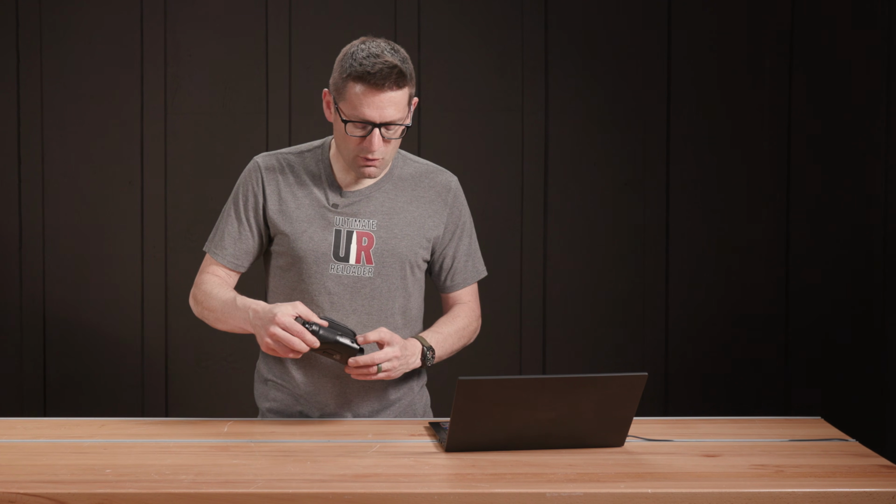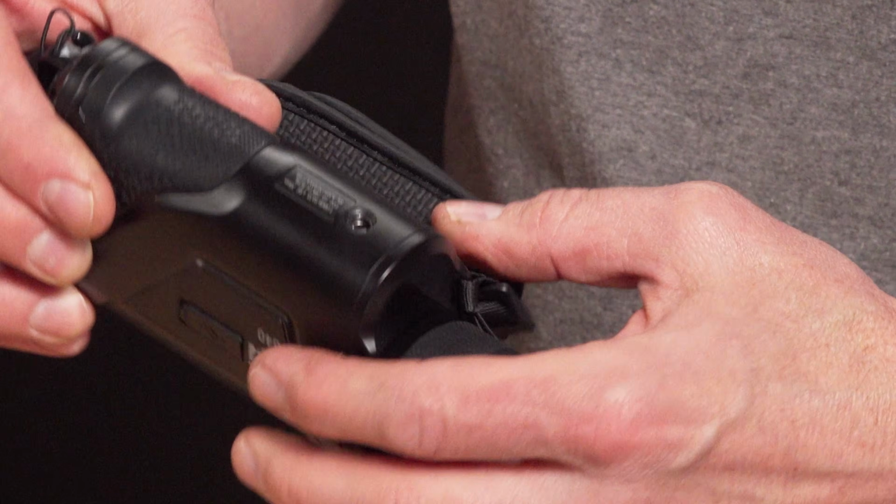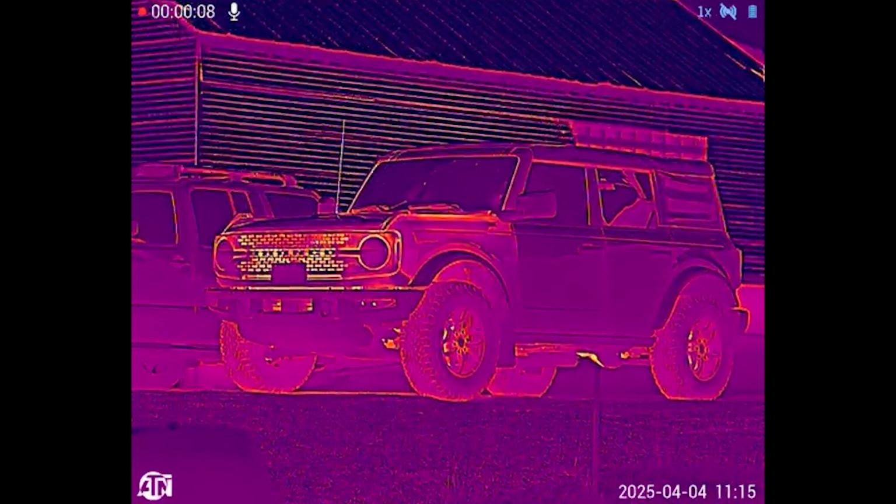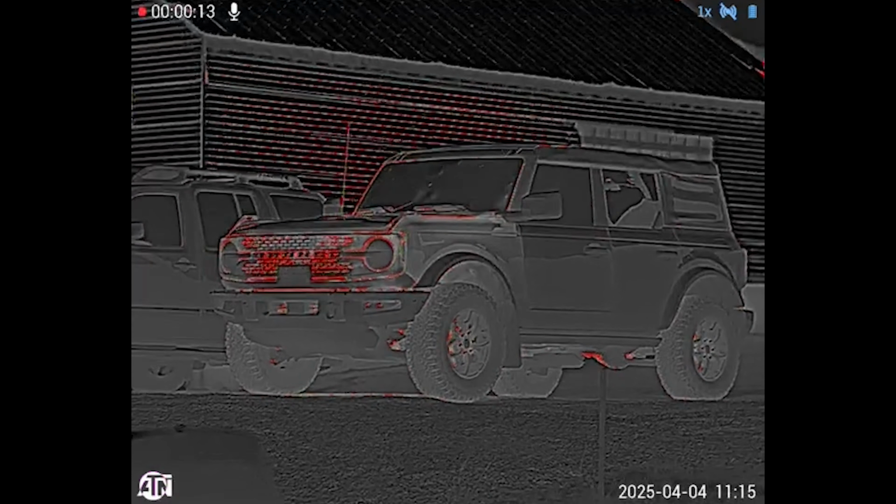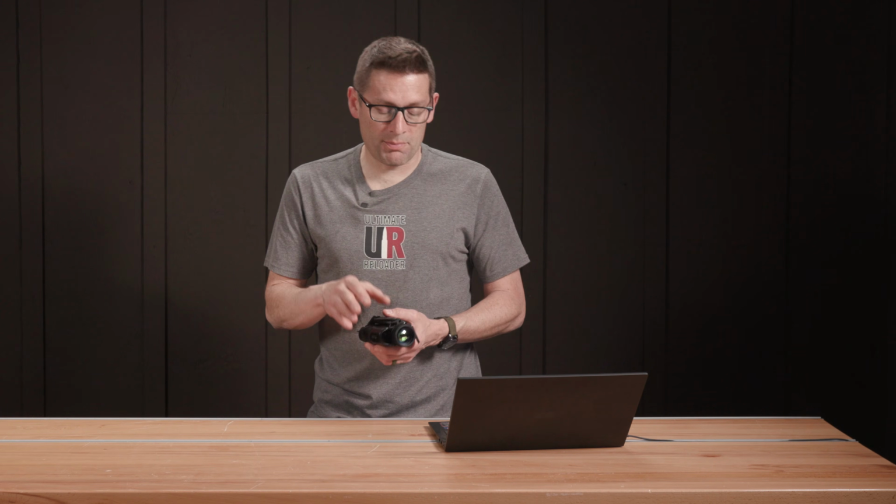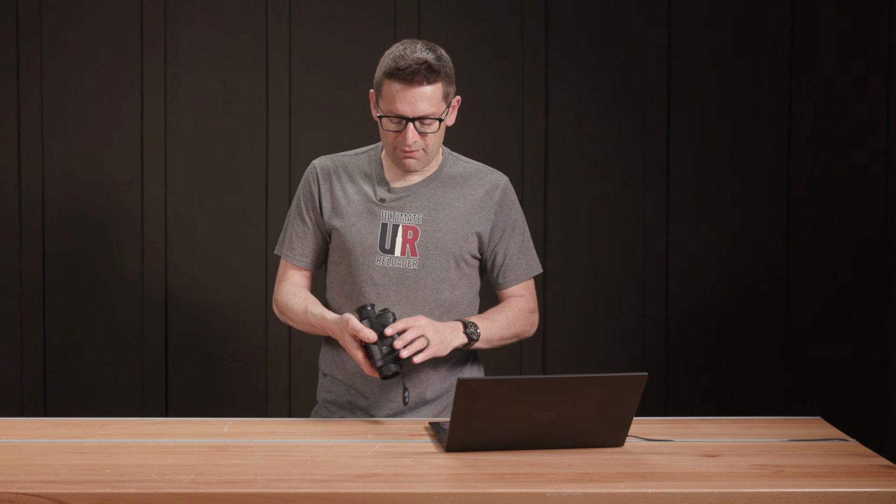We've got a 1/4-20 jack on the bottom so that this can be used with the tripod. We didn't use it with a tripod. If you want really, really good, clean, stable footage that you're going to record internally, you know, photos or video, then that would be recommended. Or if you want to leave it set up, pointed in a particular direction, so you can go back and forth between your rifle. So that's a pretty important feature to have there.